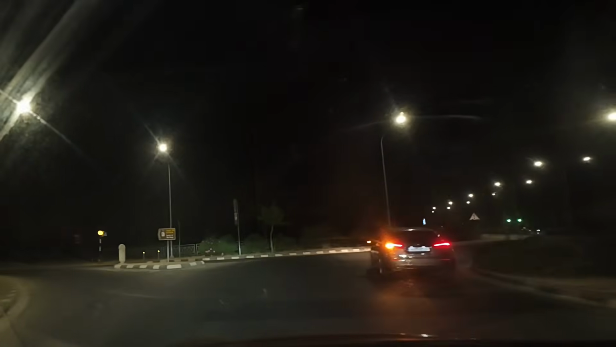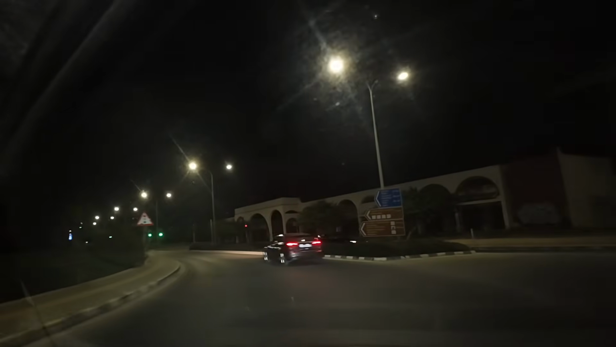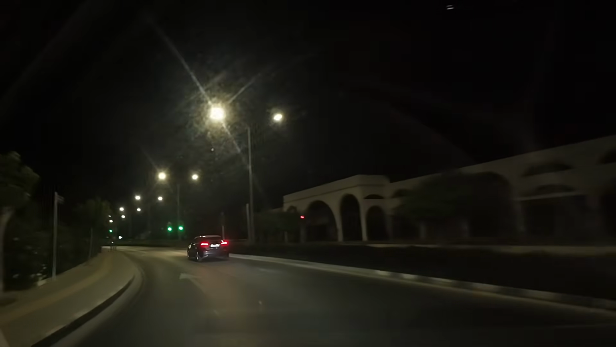And this is roundabout the place. I thought to myself, I'm going up a bit of a straight here, do you know what? I'm going to switch the car out of economy mode. I was roundabout here when I switched the car out of economy mode.